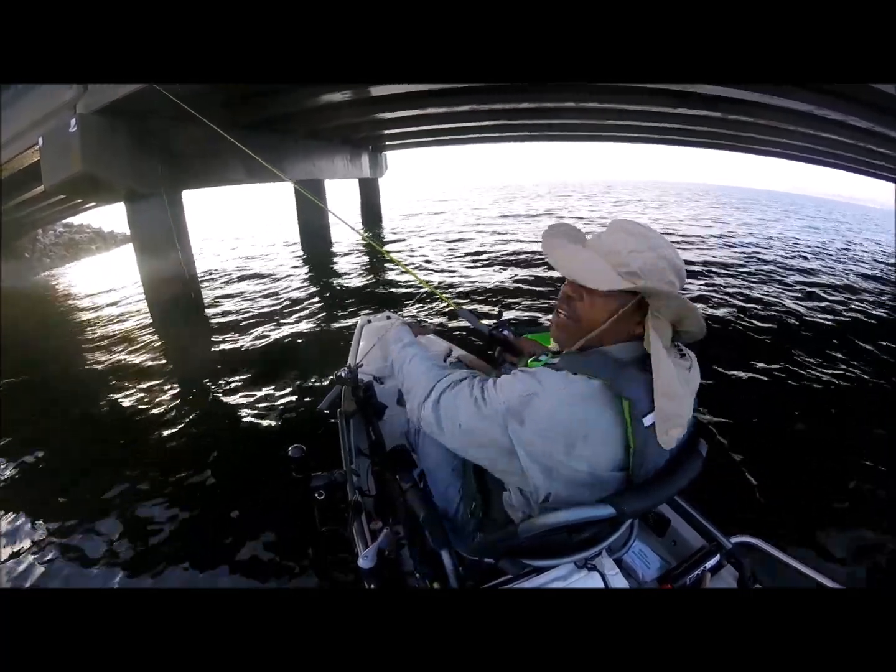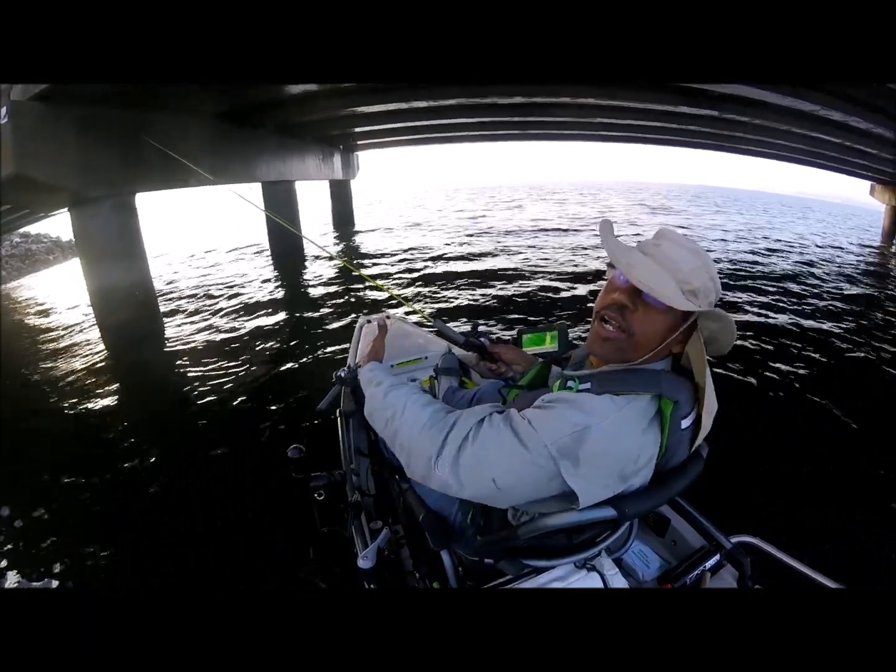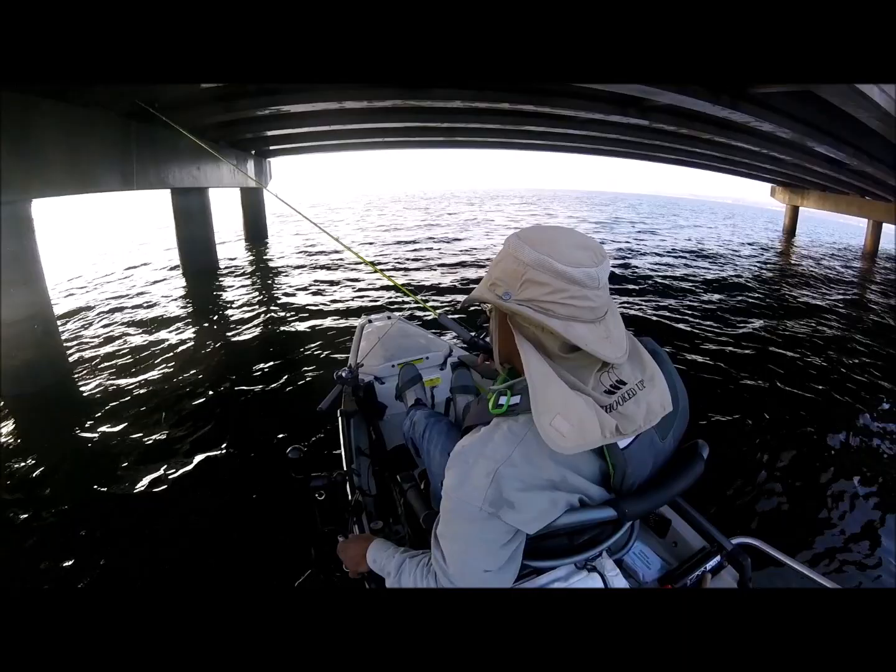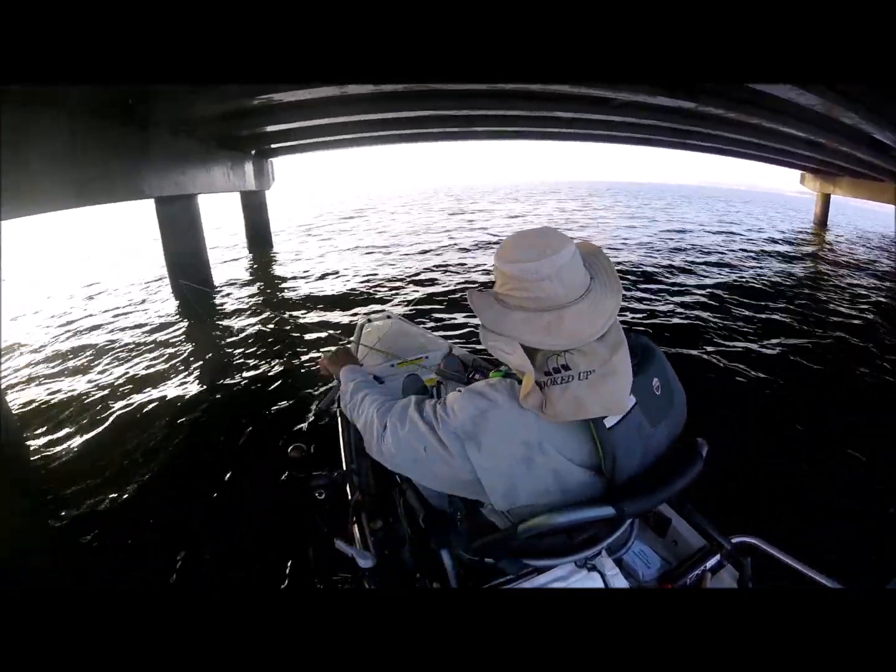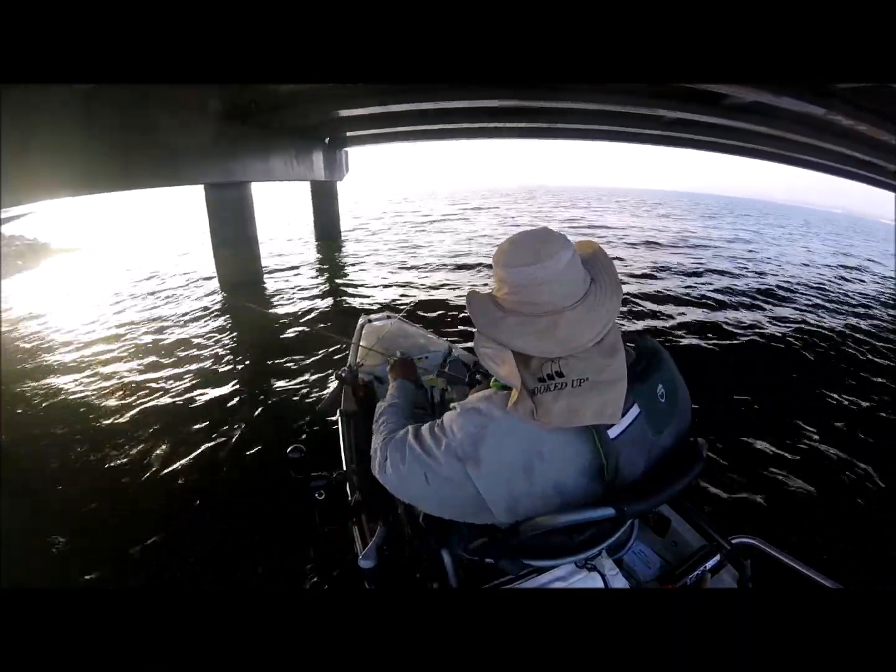Got that other jig out there with black and chartreuse. That other rod out there, it's got the exact same color I've been killing them on. They ain't there no more. I mean, they not wanting that. Well, I gotta give them something different.